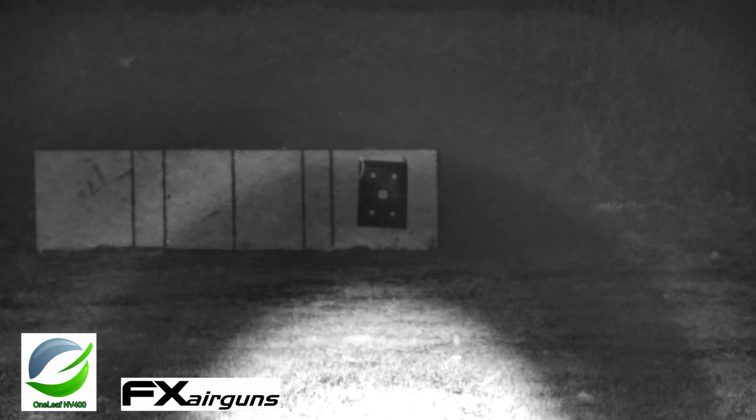All right, I just noticed something. When I back out of the zoom, I can see where my illuminator's hitting. It's hitting the ground below. It's not actually hitting the target. I'm gonna see if I can adjust this illuminator to actually aim up at the target. Oh my goodness, that is so much better.